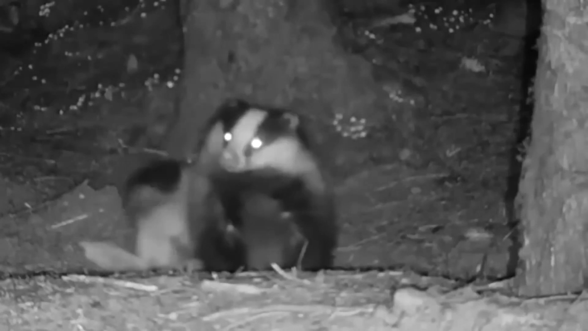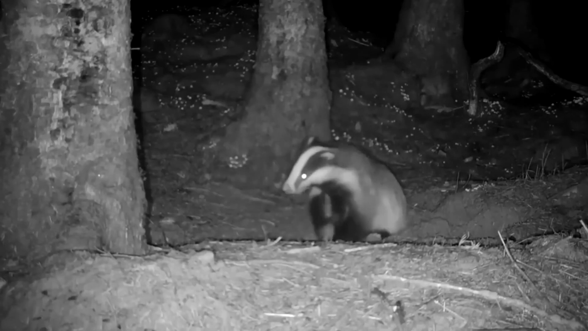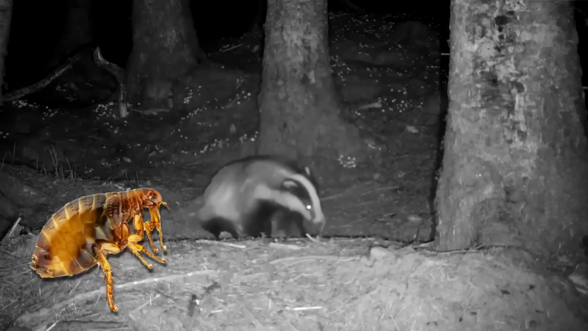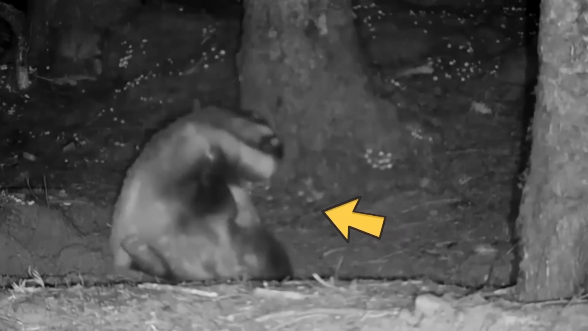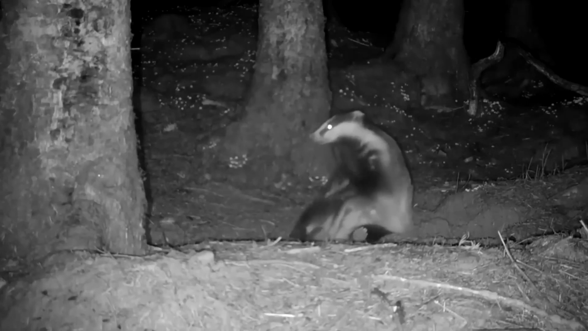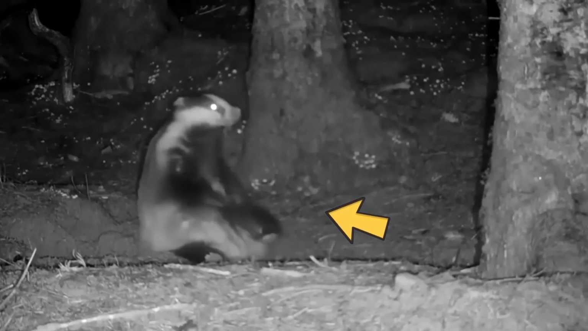There could be several reasons why the badger is exhibiting this behavior. One possibility is that it has a skin irritation or parasite infestation. Badgers, like all animals, are susceptible to fleas, ticks, and other parasites that can cause skin irritation. By scratching, the badger is trying to relieve the itching sensation. Another possibility is that the badger is trying to remove loose fur or matted hair. This is a common behavior in animals during the molting season, when they shed their old fur and grow new hair.